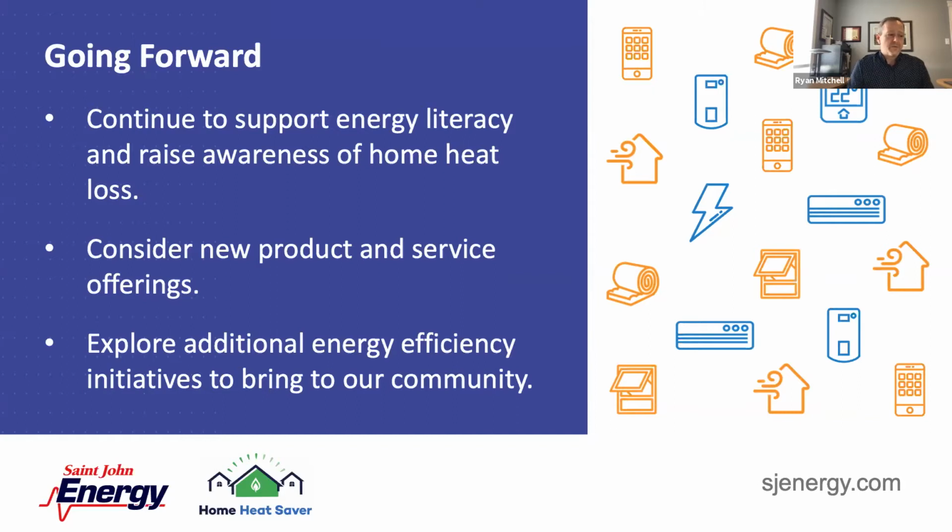So for example, over 60% of our customers rent a product like that from St. John Energy. So programs like the Home Heat Saver program really represent a great way for us to engage with our customers and promote existing, as well as look to bring new energy efficient product offerings to the market.